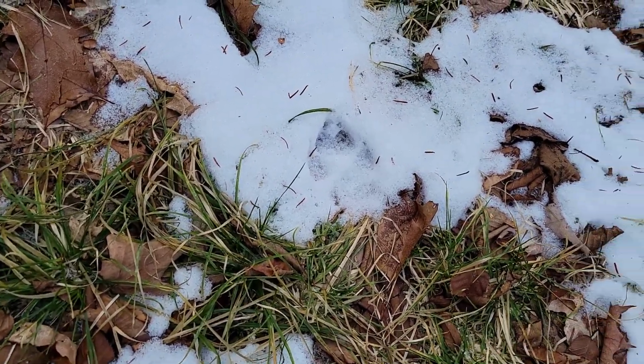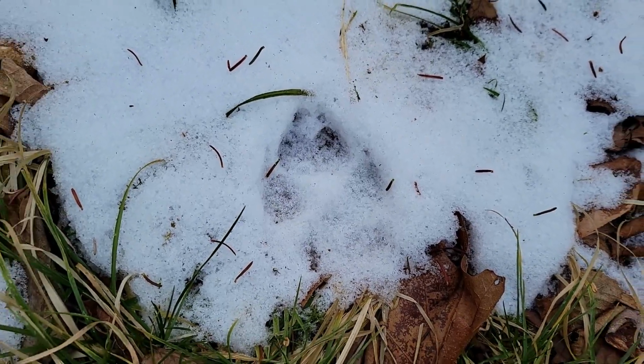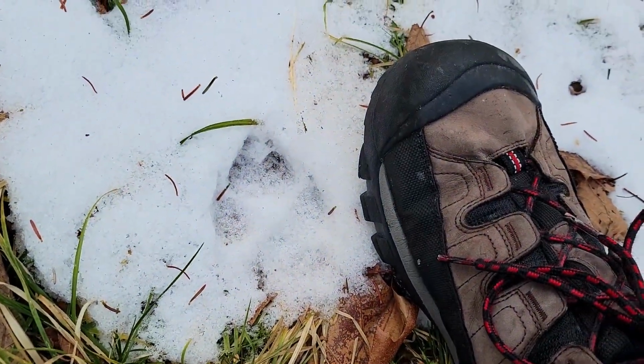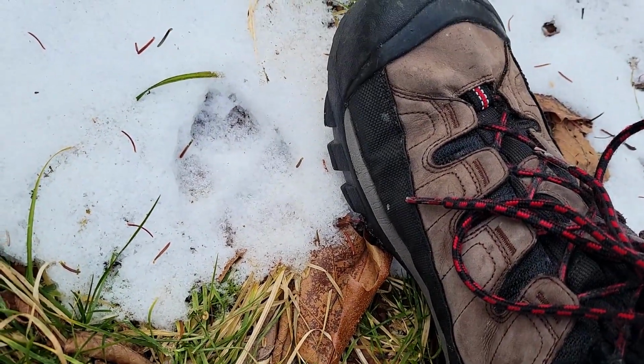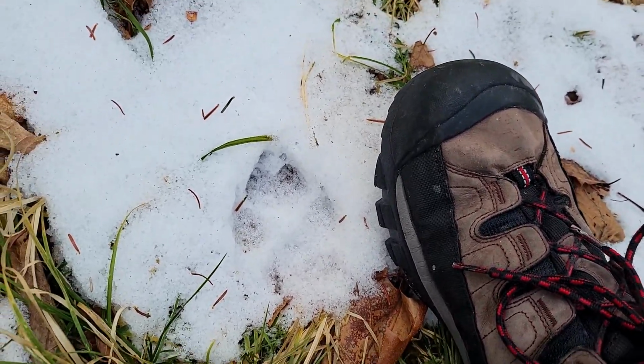All right, as I'm coming along, I came across that canine track. Yeah, that's a big coyote. It's probably melted out a bit, but that one's sizable, that's for sure.